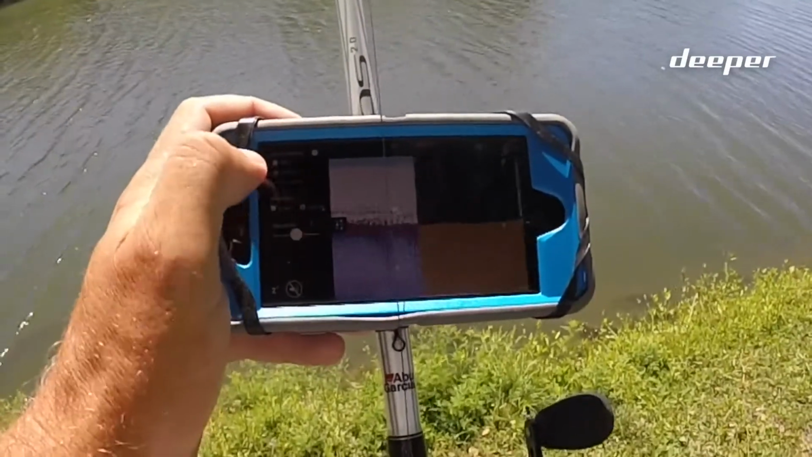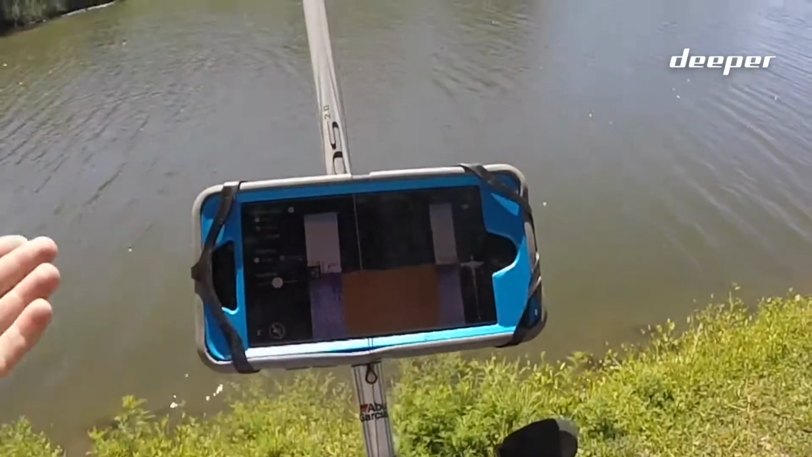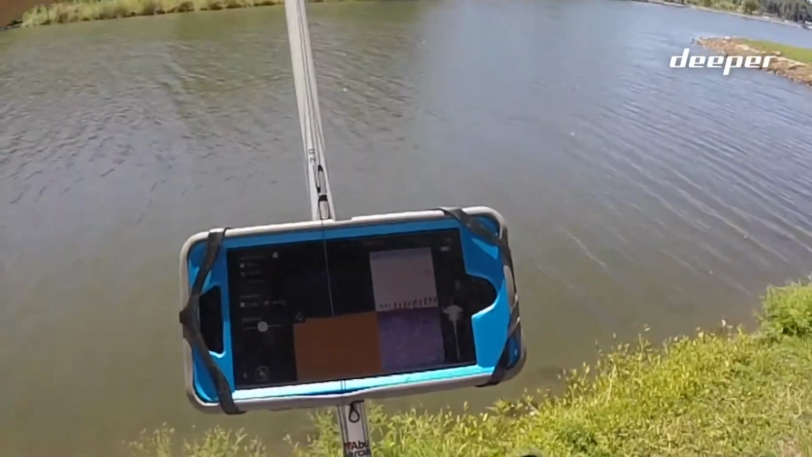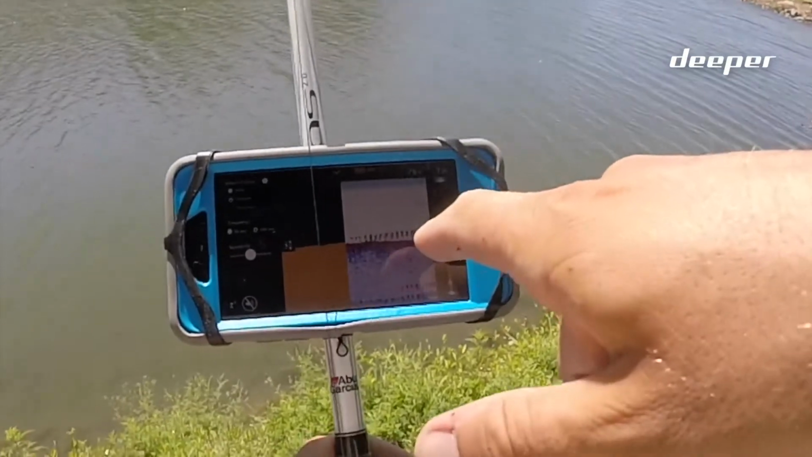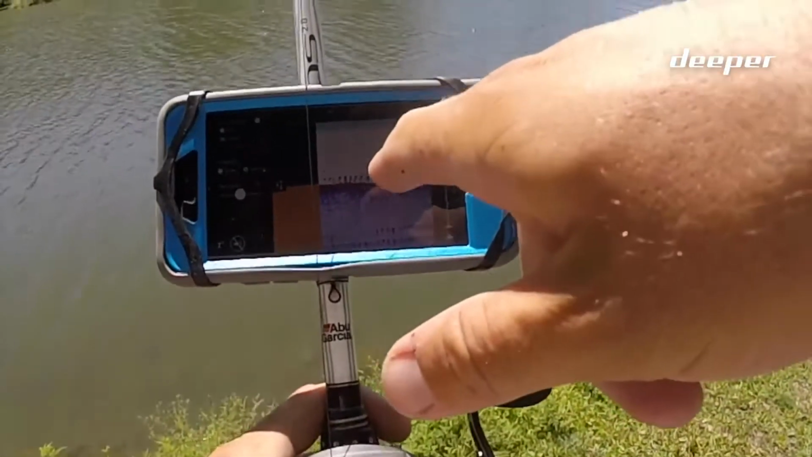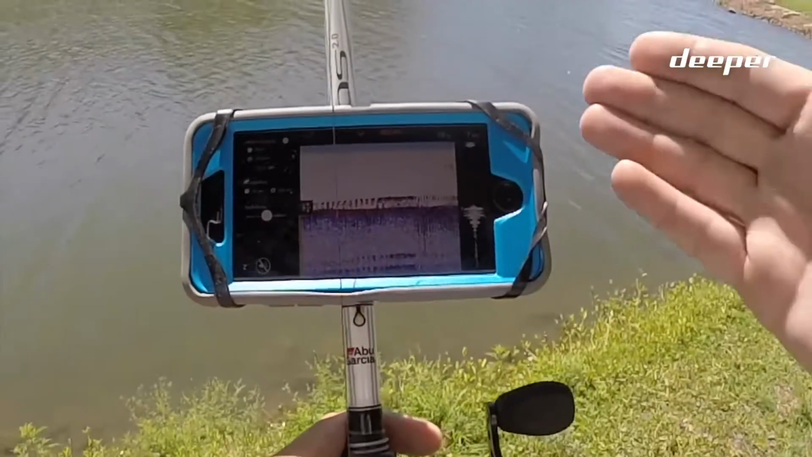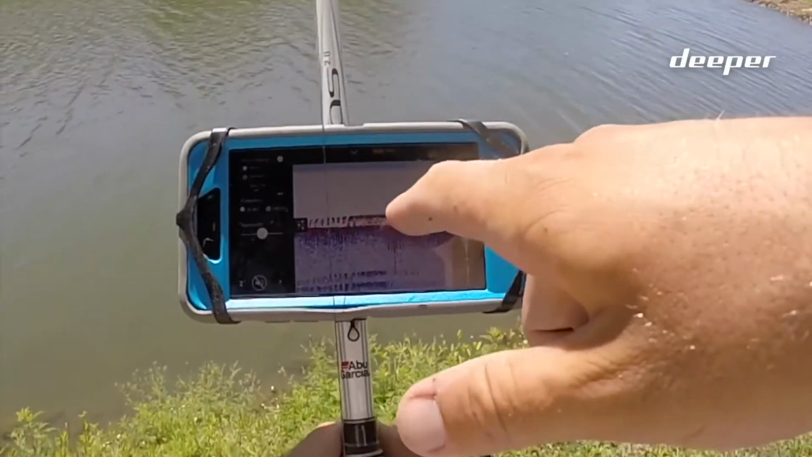But if you go to detailed like that, you can really see if it's a hard bottom, soft bottom. This is a pretty muddy, soft bottom right out there, as you can see. We're picking up some detail right there. That looks like fish right down there. There's not really much for any type of vegetation in this lake, so those are most likely fish right there.